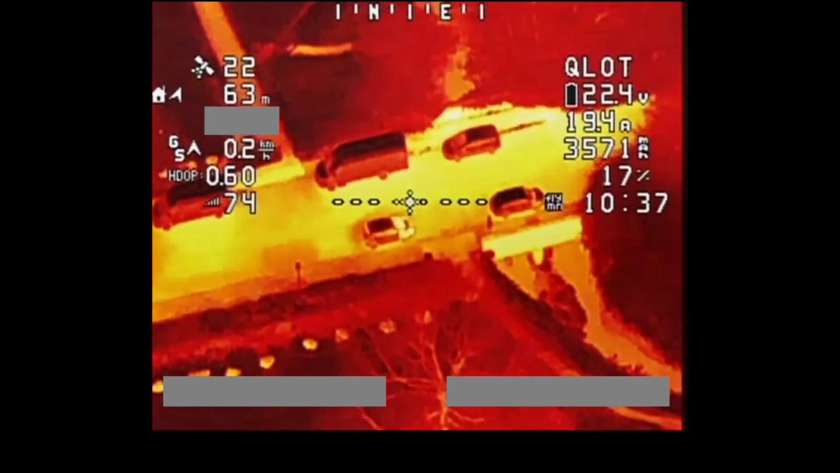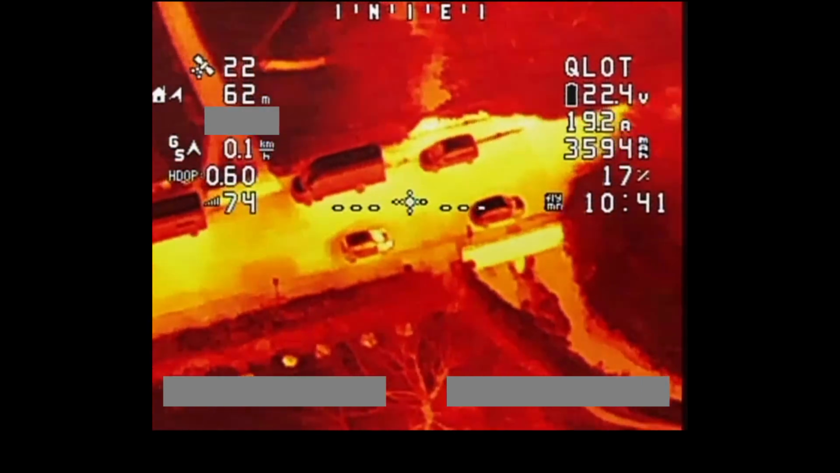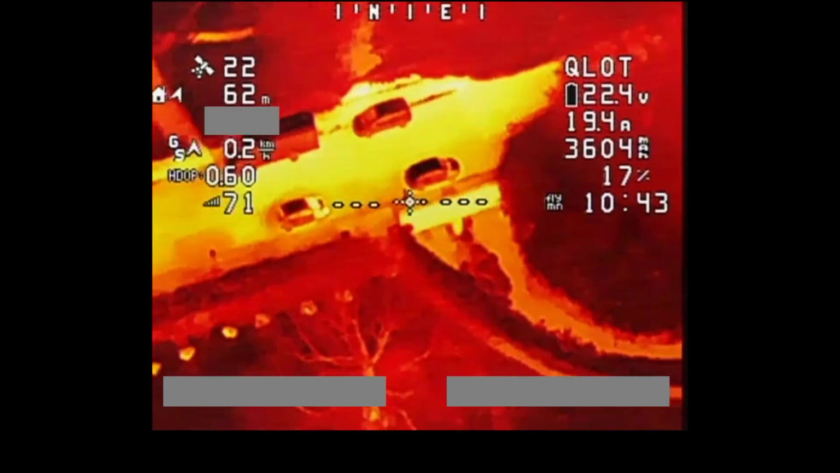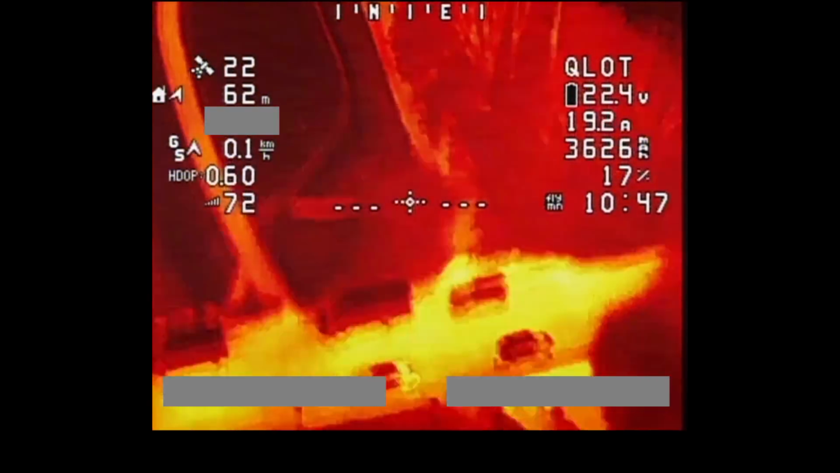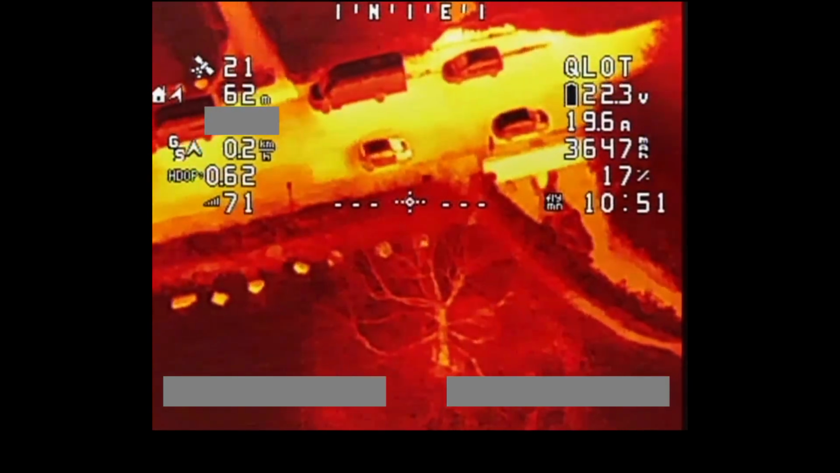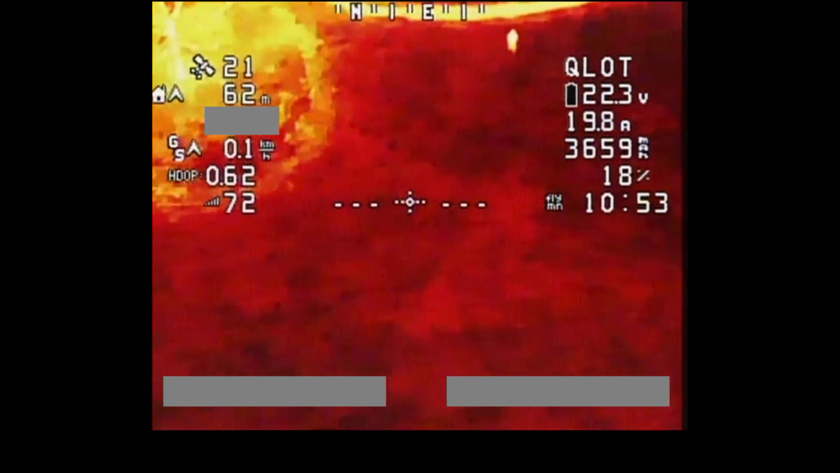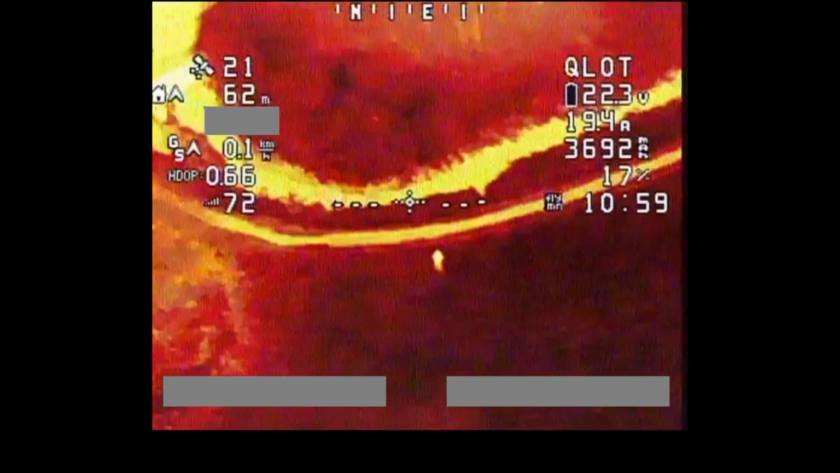But yeah, good resolution in this mode as well, actually. Looking at these cars here, I can clearly make out the shape of the cars. On my car here, clearly see the engine is the hottest part of the car there because I've just finished driving. Again, you can clearly see me. Another very good mode for being able to pick out a person in the dark.